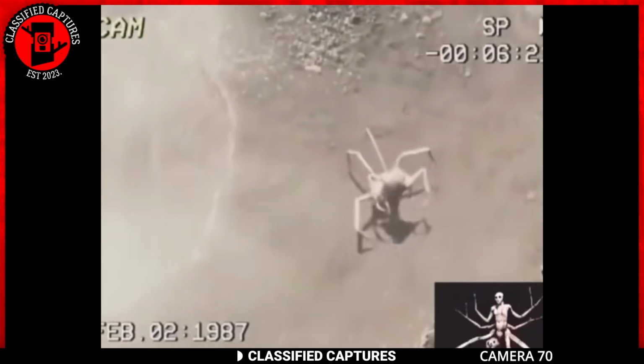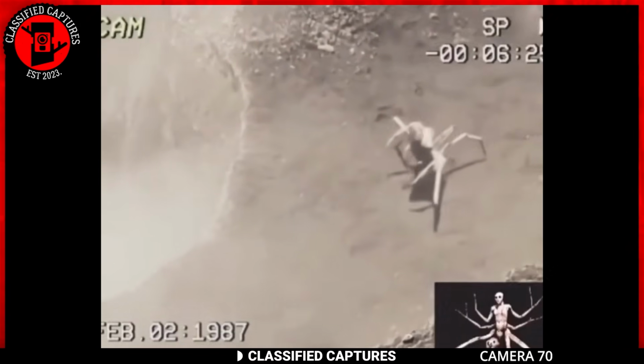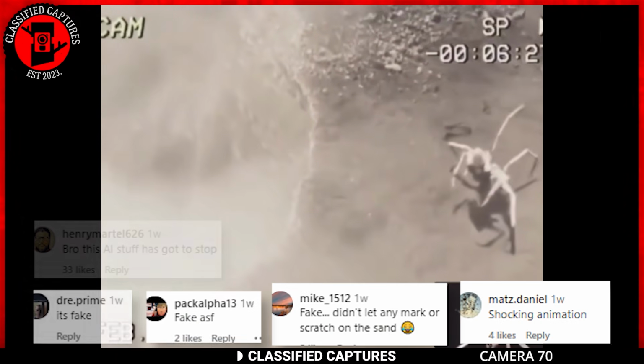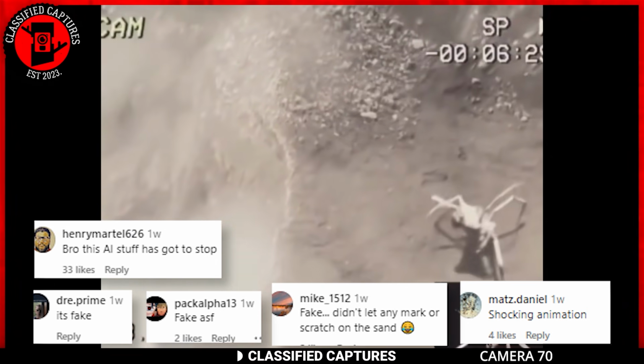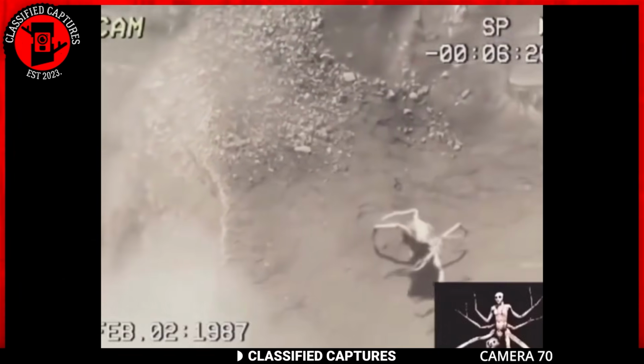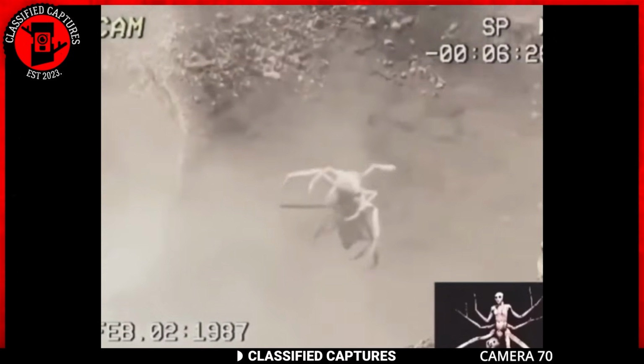However, this creature moved in such an automated way it looked so out of place and unreal. Most of the members of the paranormal groups where it was shared called it fake. You've seen it for yourself. What do you think? Take a moment to examine this intriguing footage.